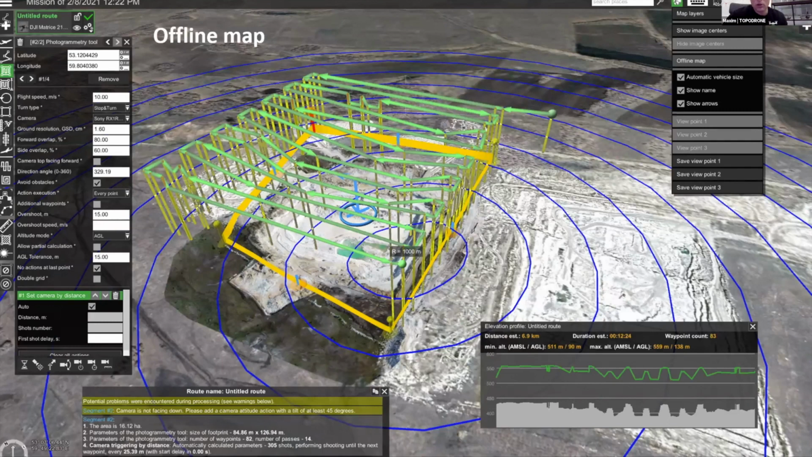What is the altitude limit of flying we are flying? In USA, it is